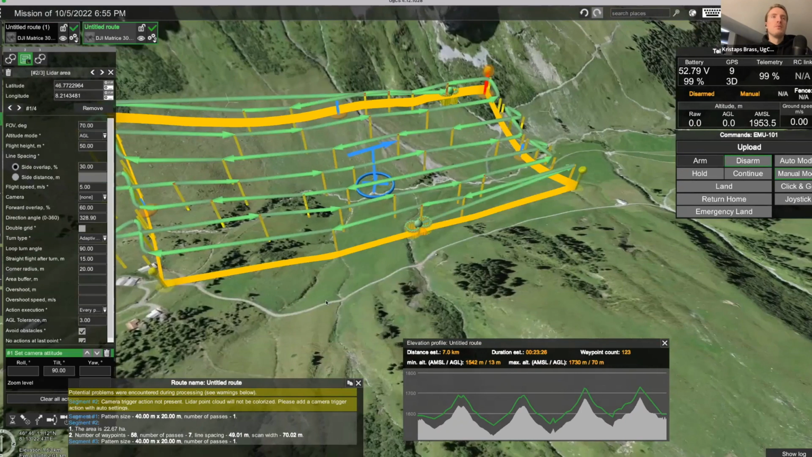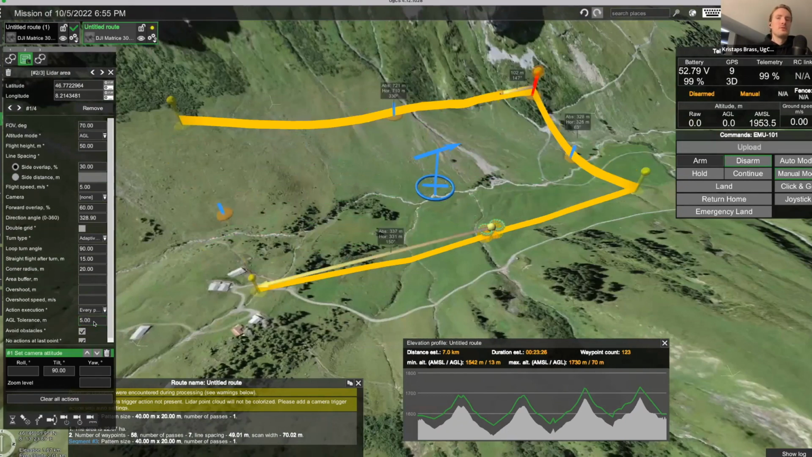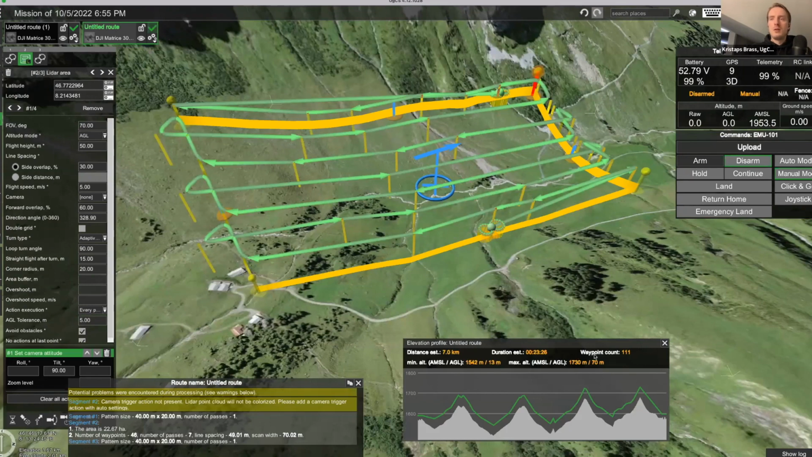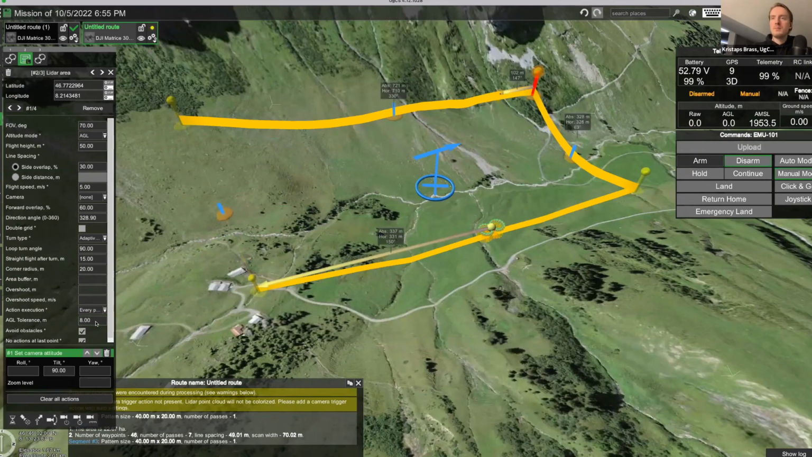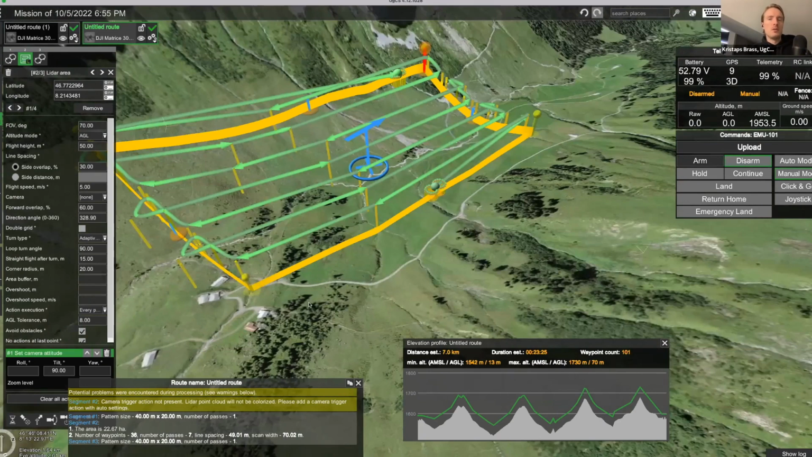Now if we want to change the accuracy with which the drone follows the terrain, for example, if we change the AGL tolerance to 5 meters, you can see we are getting fewer waypoints. Now we're getting 111 waypoints. And if we increase this even more, let's say to 8 meters, an additional waypoint will be placed only if the terrain changes by more than that. Here you can see that now we only have 101 waypoints in the whole mission. So now the drone is not following the terrain as accurately.